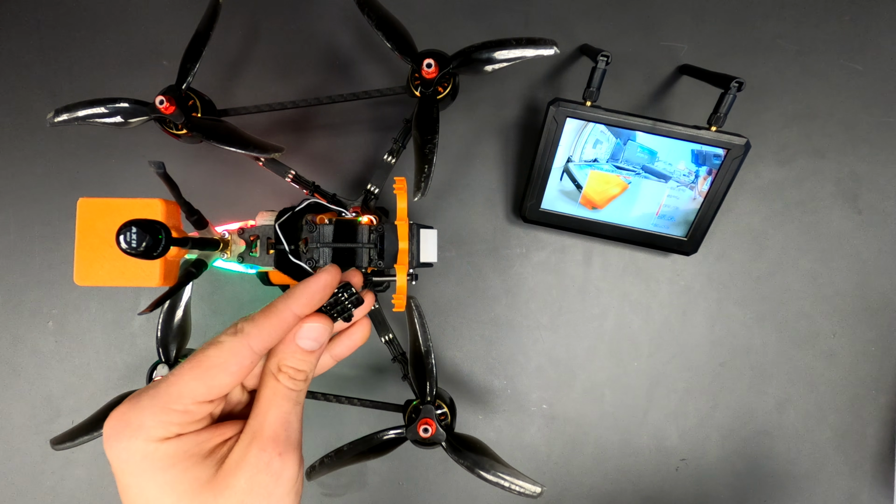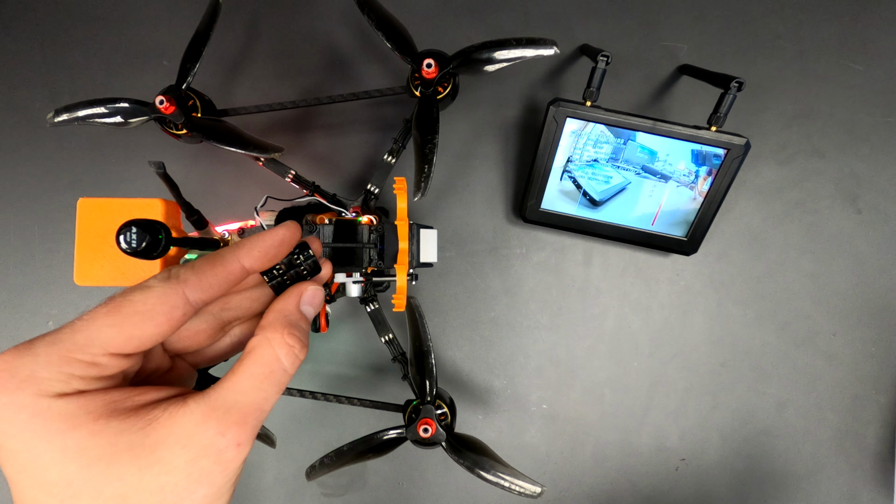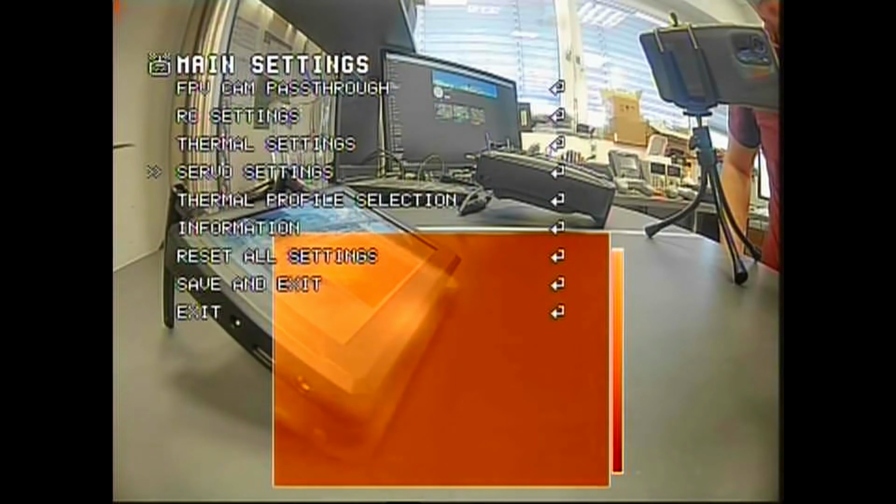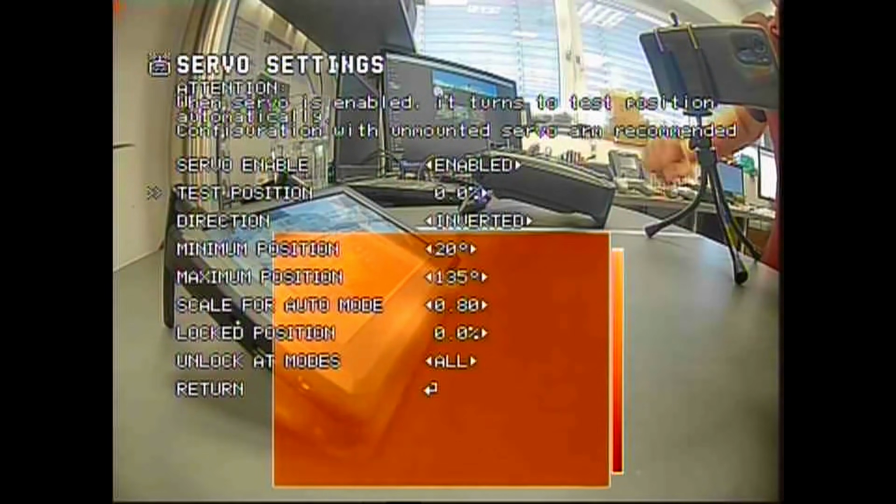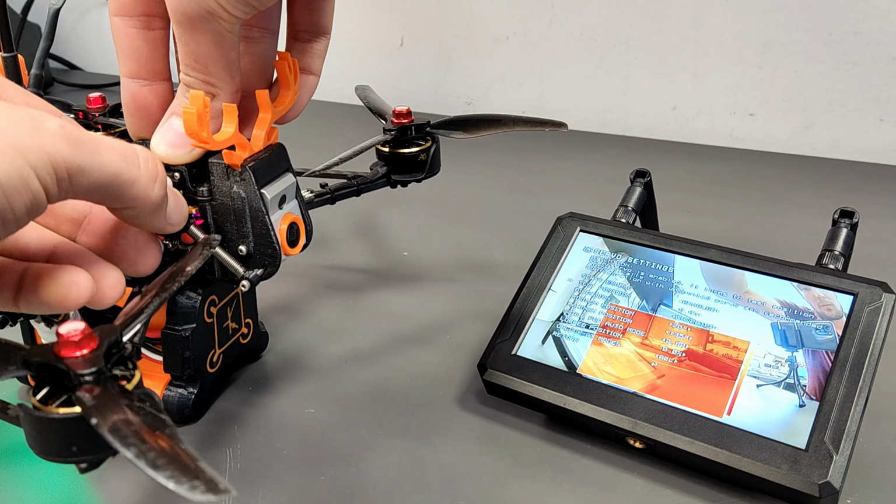I have connected the keyboard. Enter the settings. Go to the servo settings. Make sure the servo is enabled. During this step, the servo stays at the test position. So at 0%, I mount the servo arm like this.